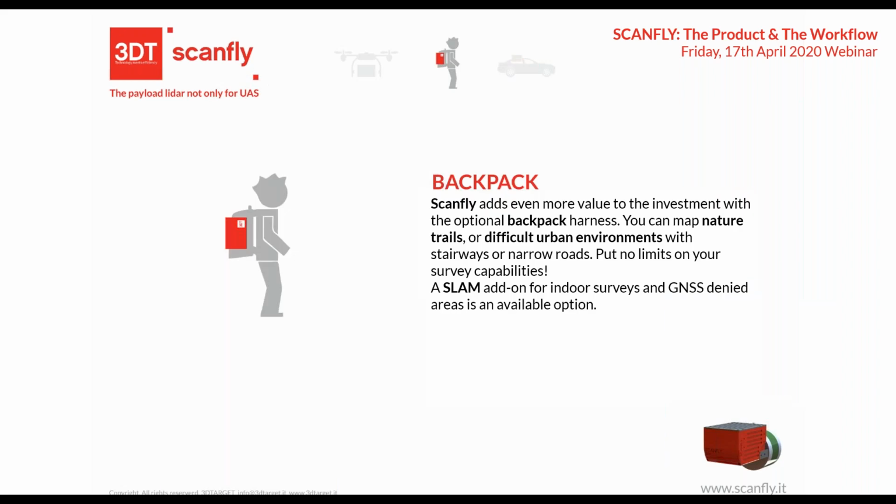You can also use it in a backpack. It's an optional kit, the backpack harness, to map difficult urban environments or natural trails or off-road tracks. And we are working on the second version of the backpack, which was supposed to be ready in spring 2020.